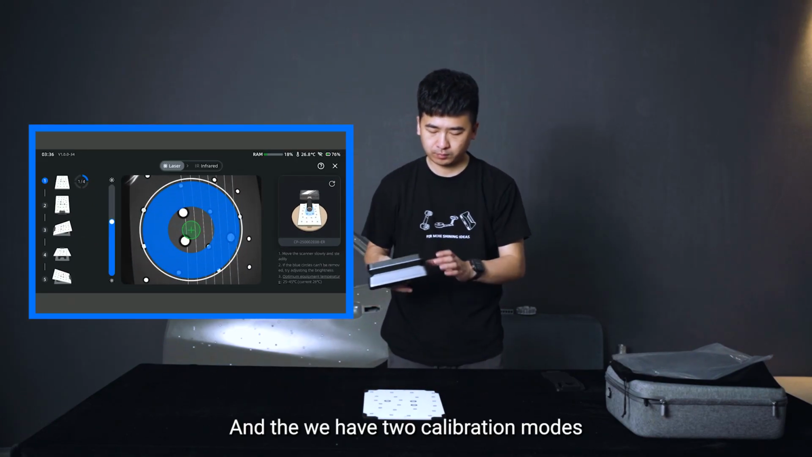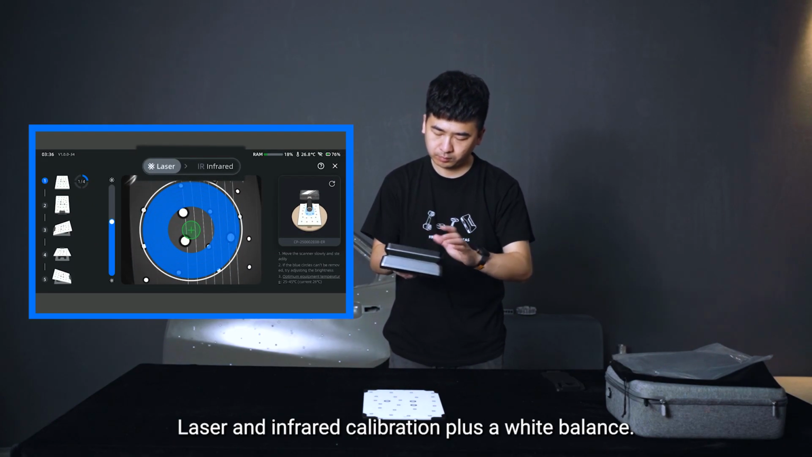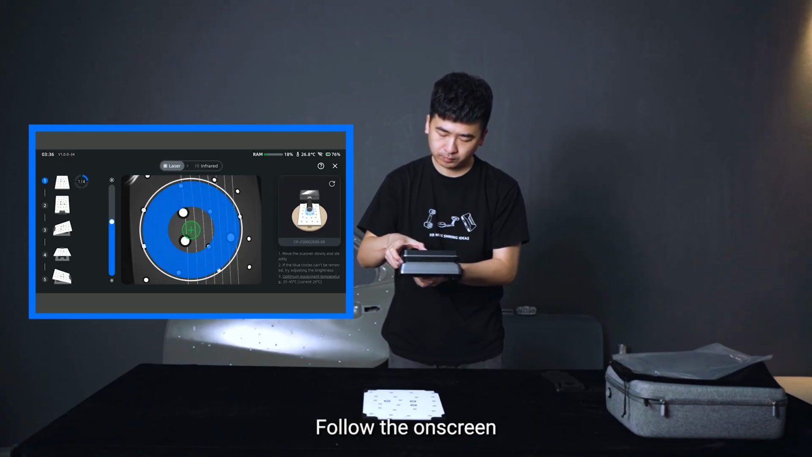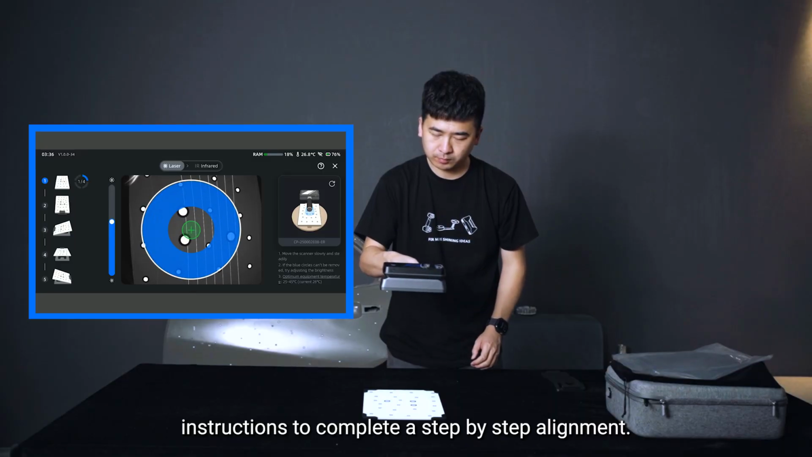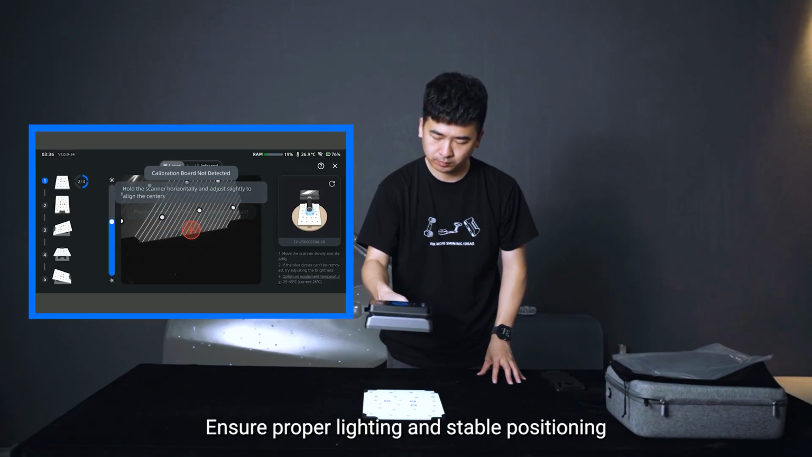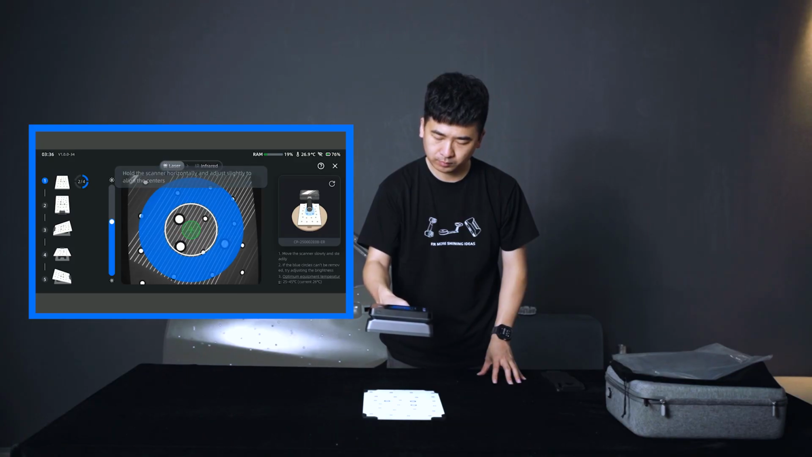And we have two calibration modes, laser and infrared calibration plus white balance. Follow the on-screen instructions to complete step-by-step alignment. Ensure proper lighting and stable positioning during the process.